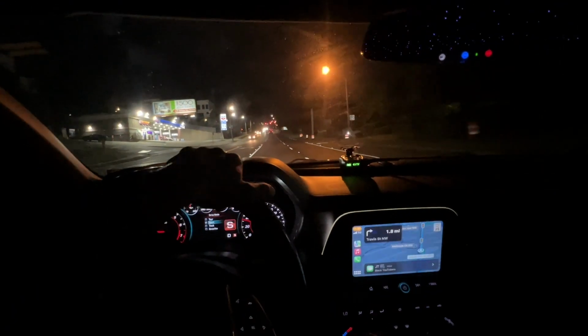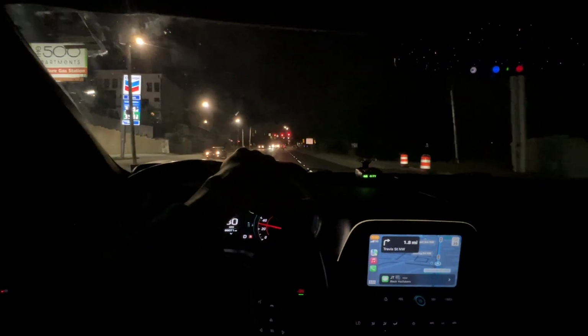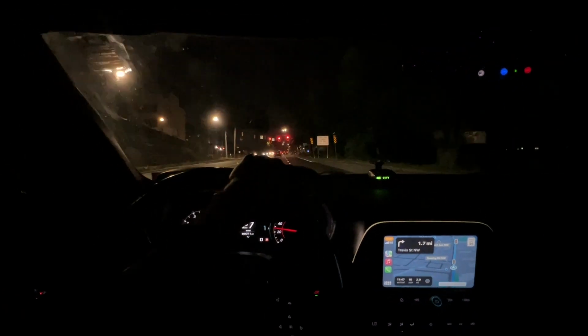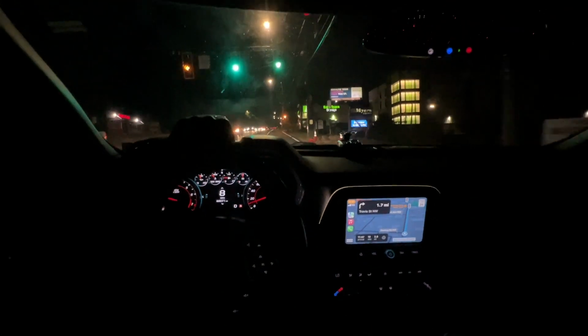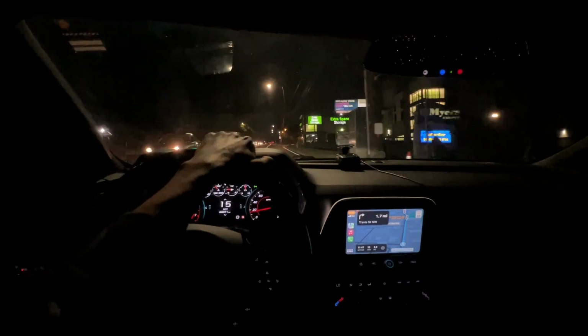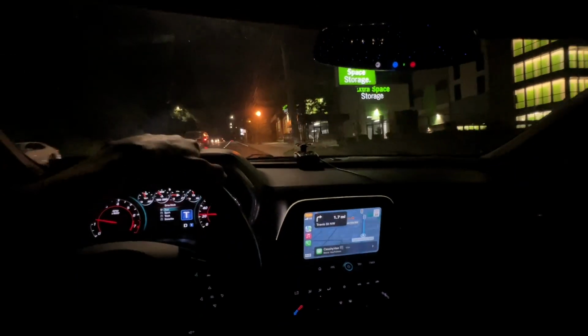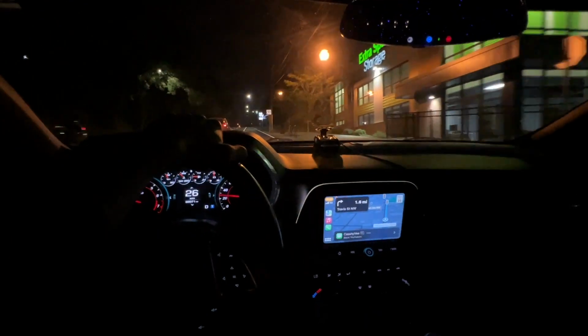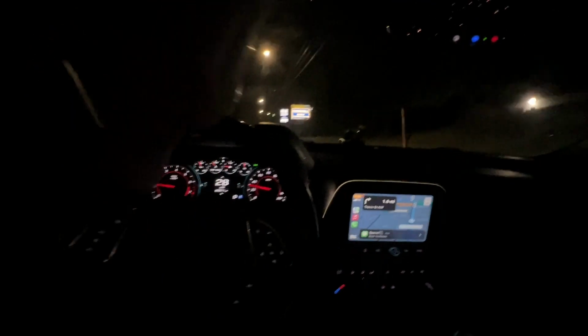The bad part about Atlanta is, one, it's Mopar land. It is Mopar land. So first of all, when I see Charger headlights, I don't think it's a Hellcat, even though that's probably what it is. I don't even remember what I was saying.